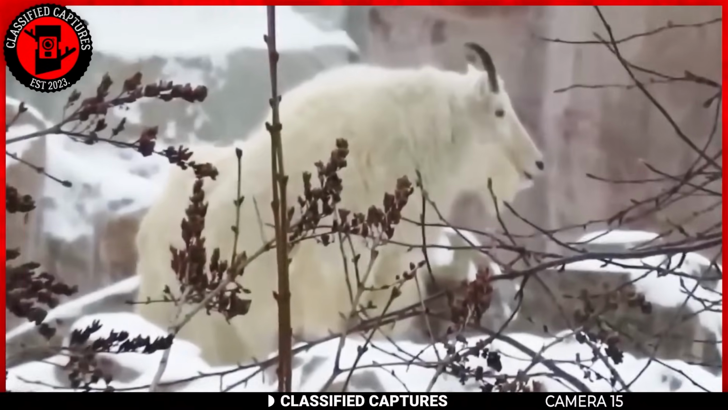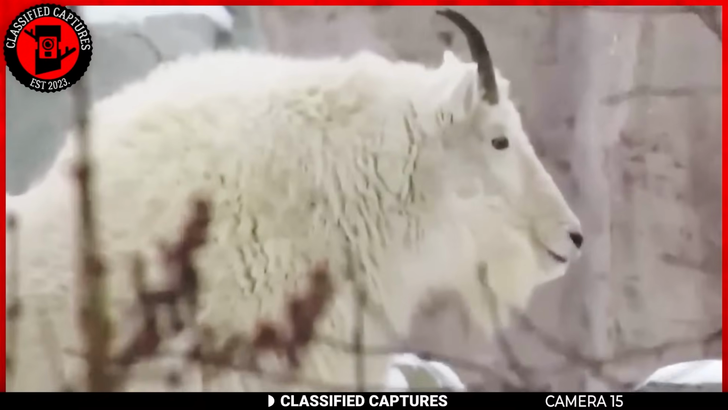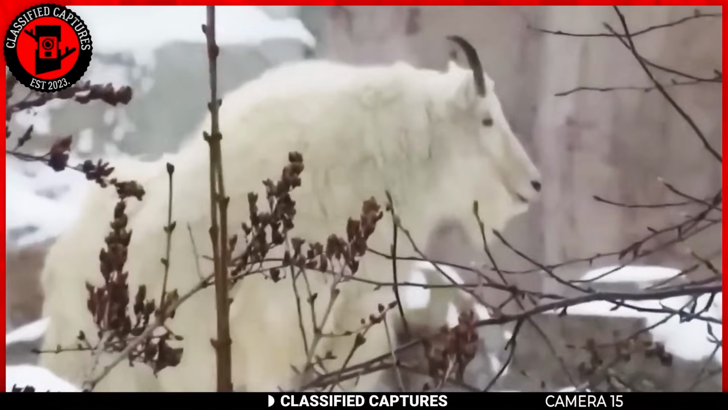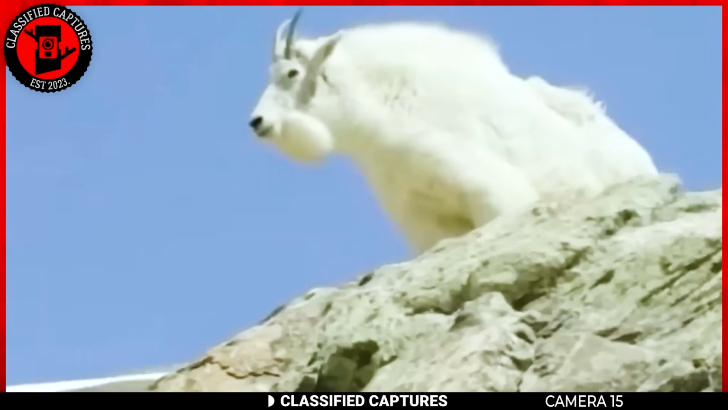Nature has a way of surprising us when we least expect it. Feast your eyes on this extraordinary creature. Can you guess what animal it is? If you thought it was a polar bear, you'd be off the mark. What you are looking at is a goat, believe it or not.